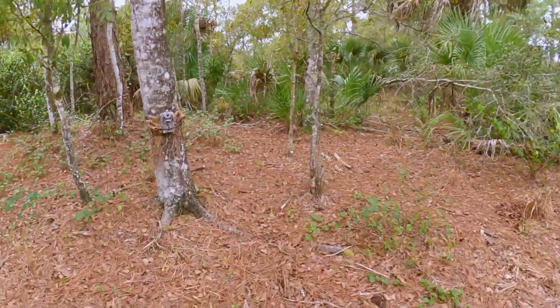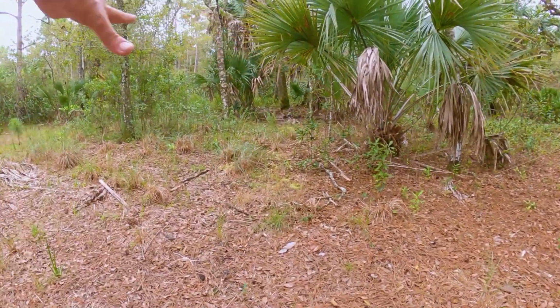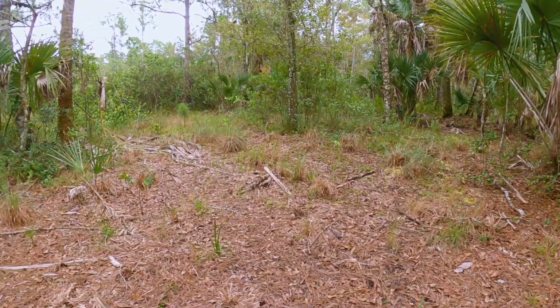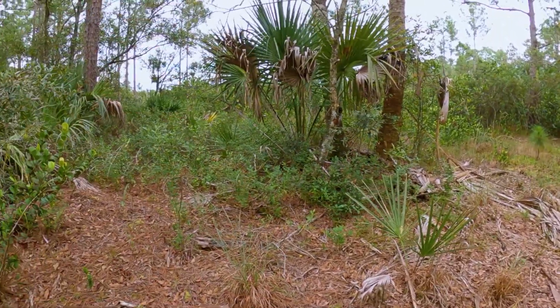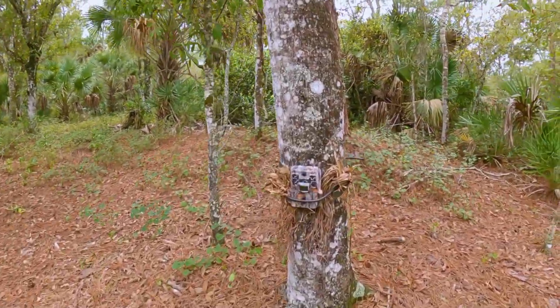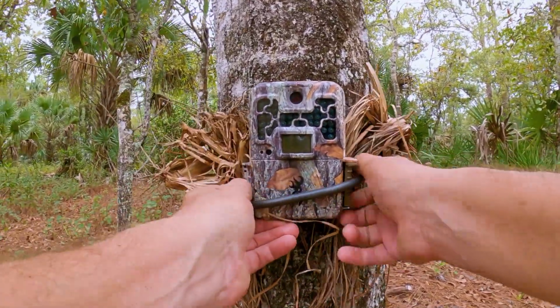All right. Everything looks pretty good. Just had it set up on this tree overlooking this nice little clearing right here, and there's some trails coming in from the right, and there's a nice little swampy area over there. So I thought the animals would be coming through these trails going over there into the swamp. So I'll go ahead, keep the camera rolling here, let you guys feel the drama like I do.